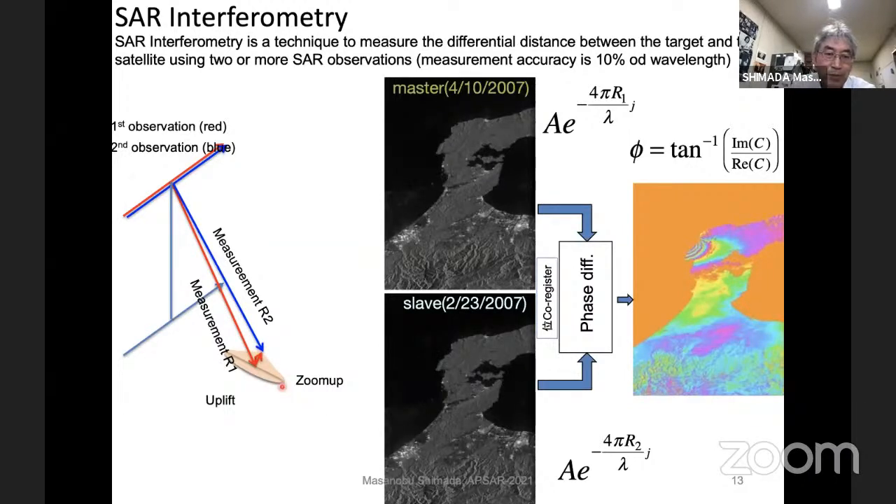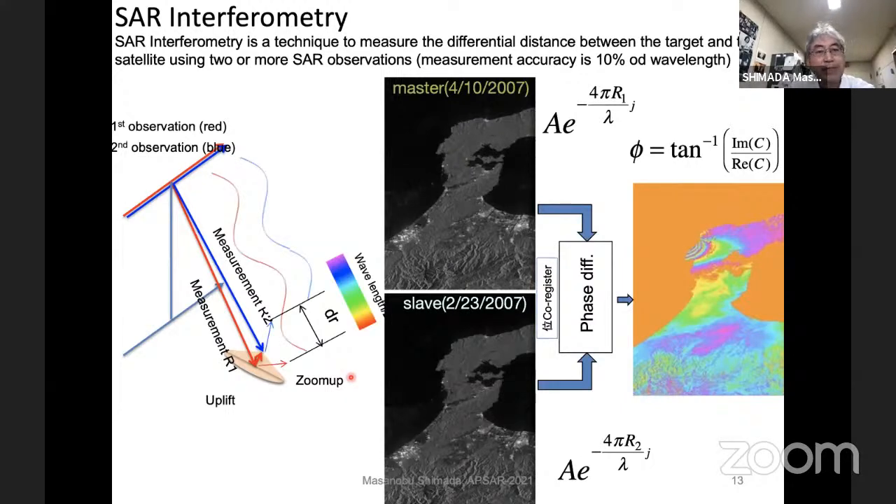If we zoom in on this mechanism, here the signal was emitted at the same phase from this position and propagating through space, the atmosphere, and returned from here. And the second observation is in here, but at that time, this point was uplifted in a way that the distance from here to here is slightly shorter than the first observation. So the second observation is here.